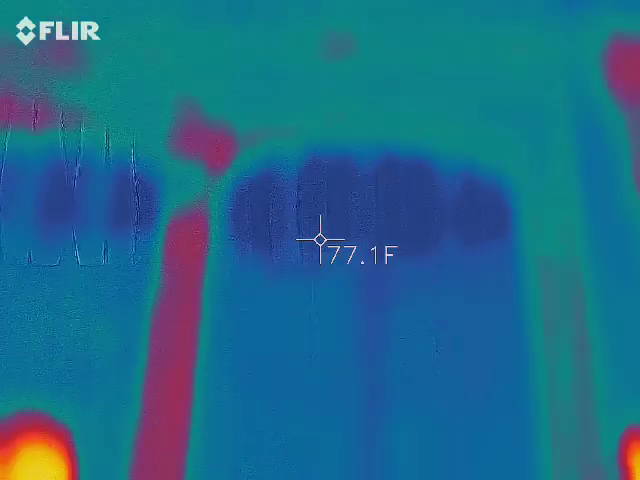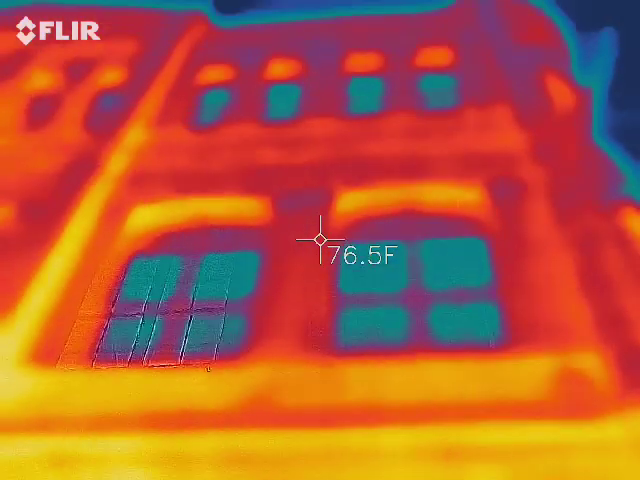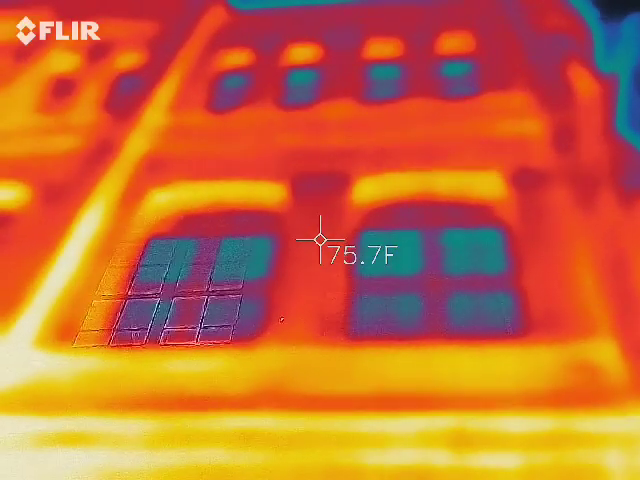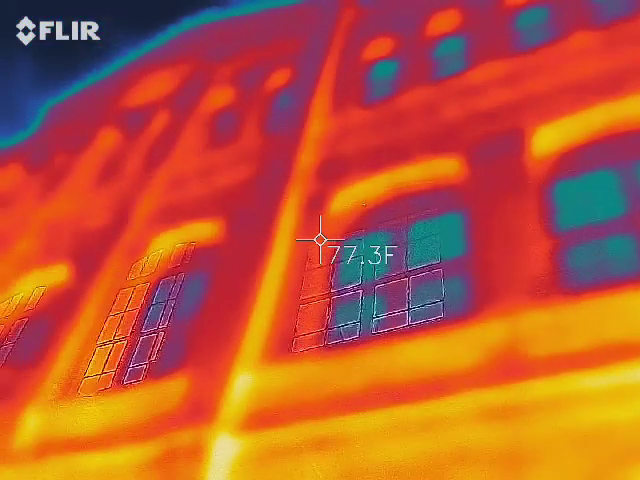Oh, right there it got really cold. I mean, it's less cold. Windows is going to be 10 degrees colder. 5 degrees. And also like shooting inside.